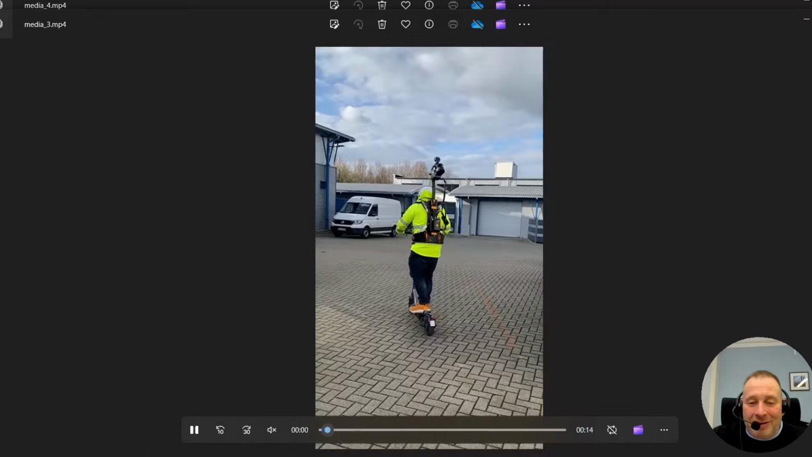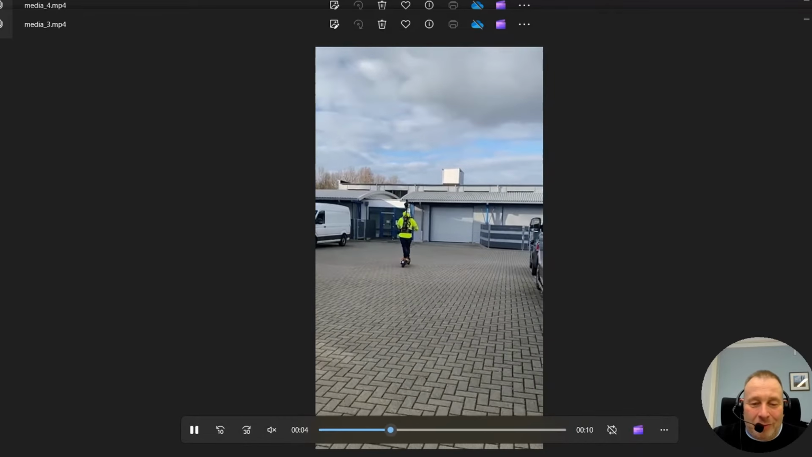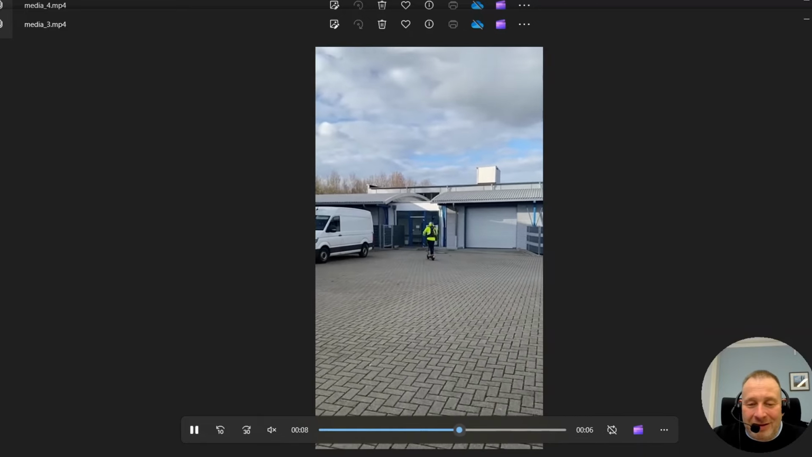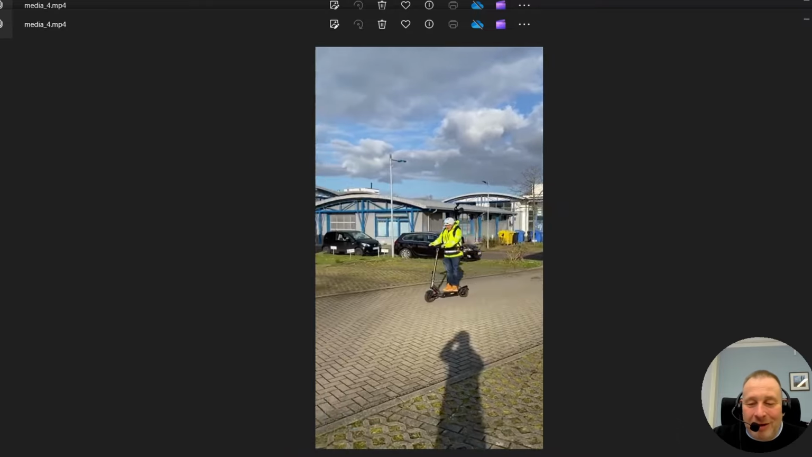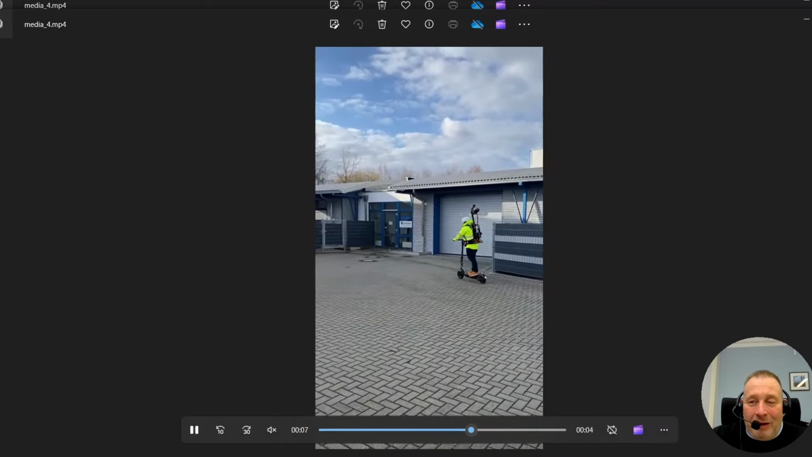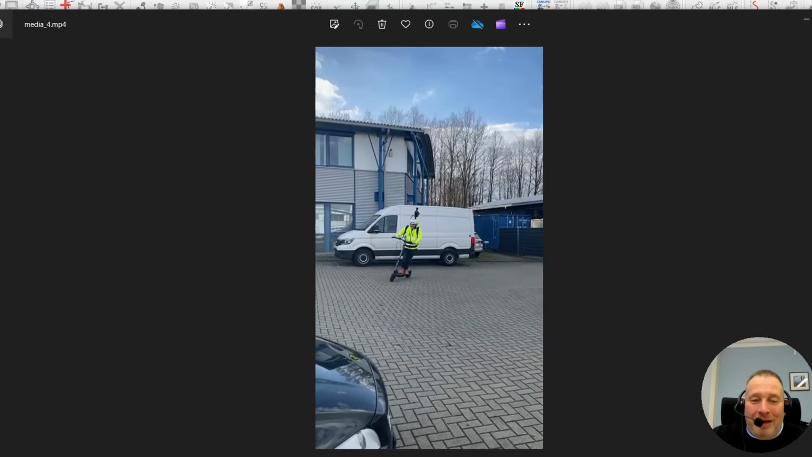Here you see I'm going up with this e-scooter at about 15 to 20 kilometers per hour. And then I move here in our business area. So there I come back with my small e-scooter, and I take maybe an 8 minute ride. And now everybody is asking me what the result is, and the result is pretty amazing because I show it.